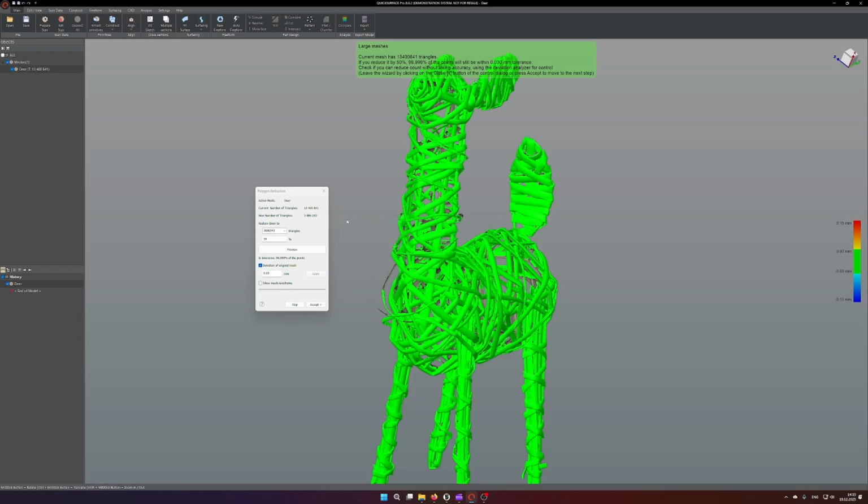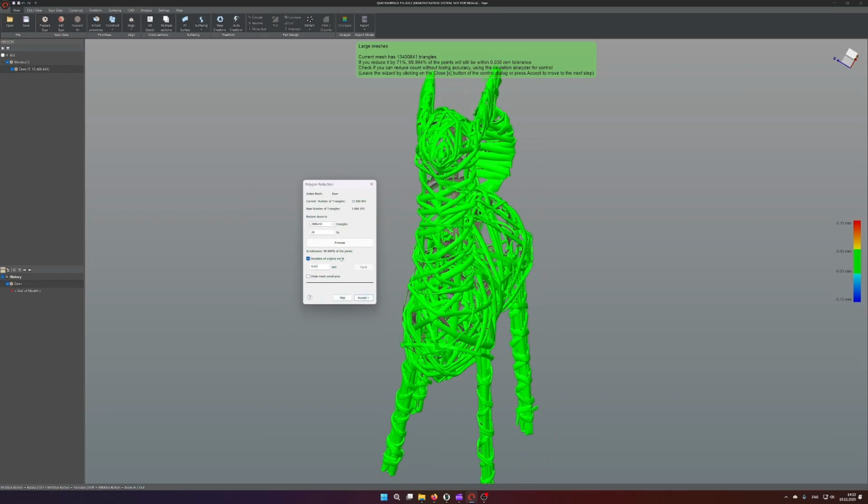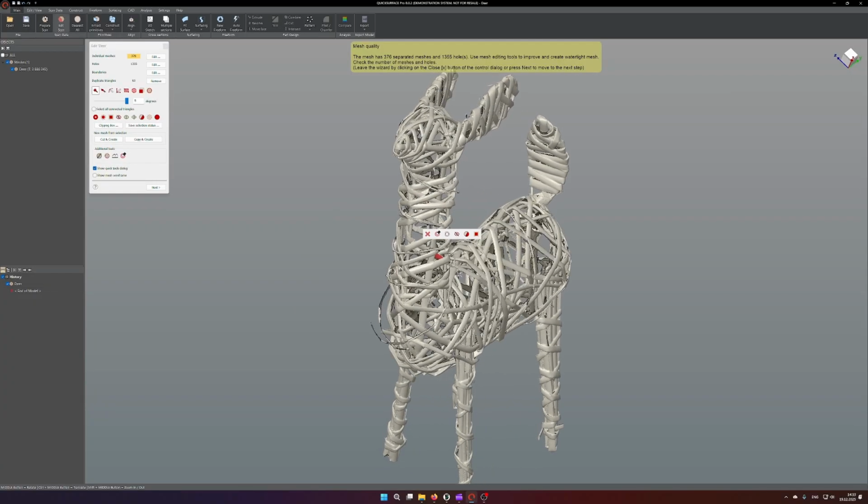You have to keep in mind, currently we have like 50 million points. I can also look at the deviation of the mesh, the deviation between the reduced and original mesh, and currently 99.994% of the points are within 0.03 millimeters, so that's fine for me. I will accept. Keep in mind, accepting means also losing the original model.